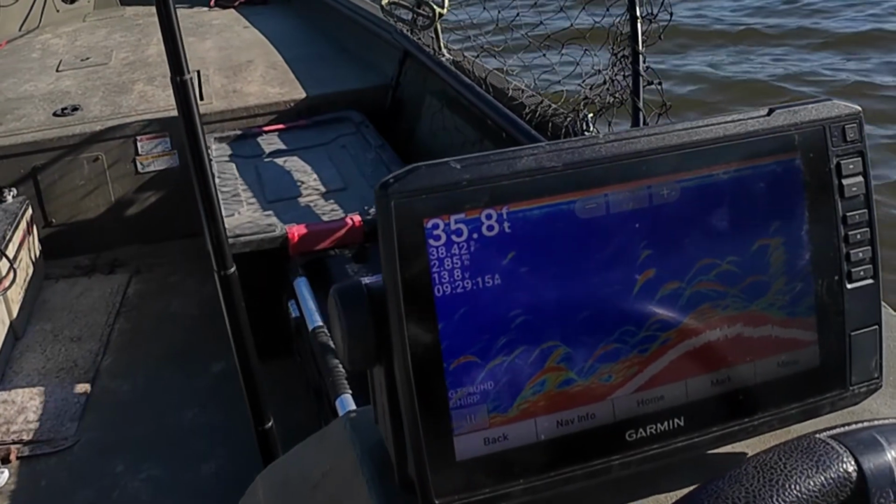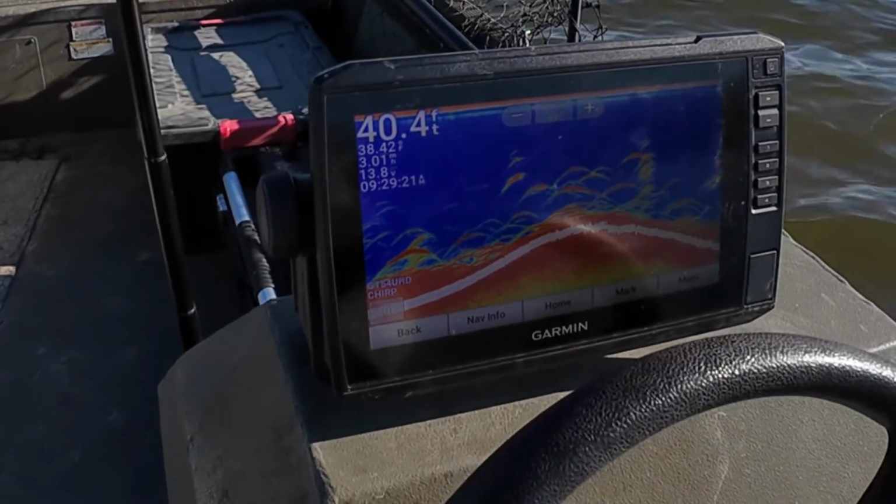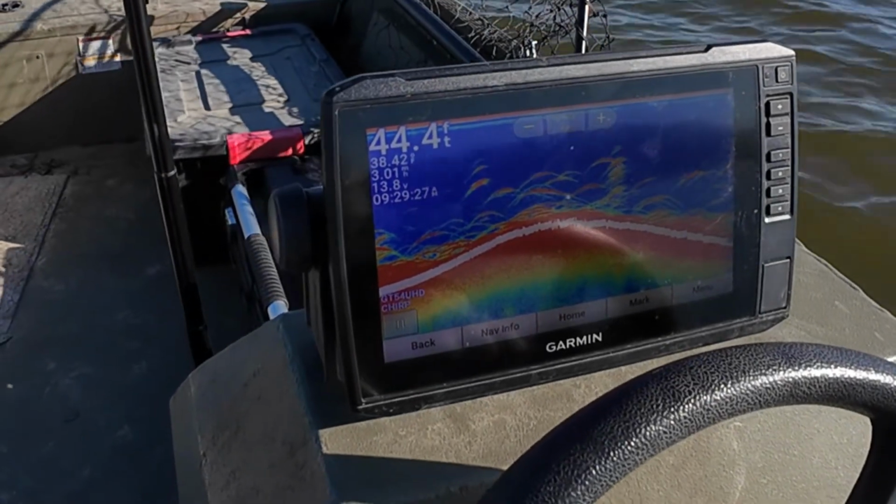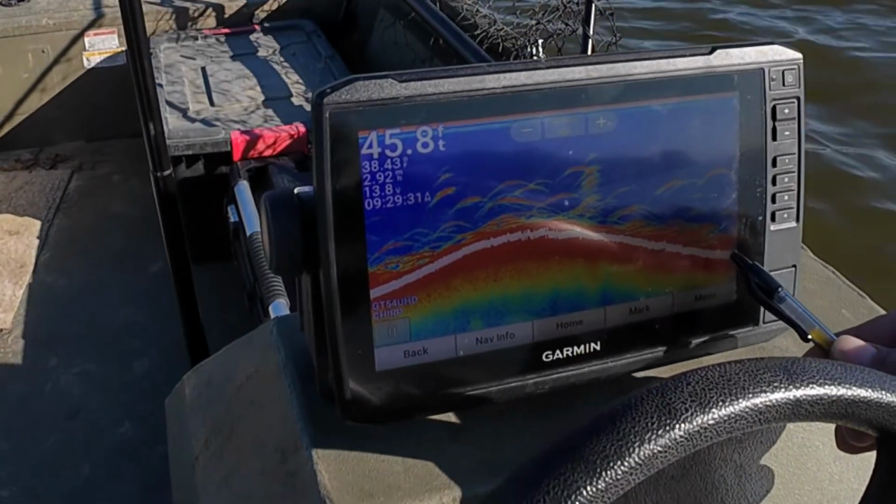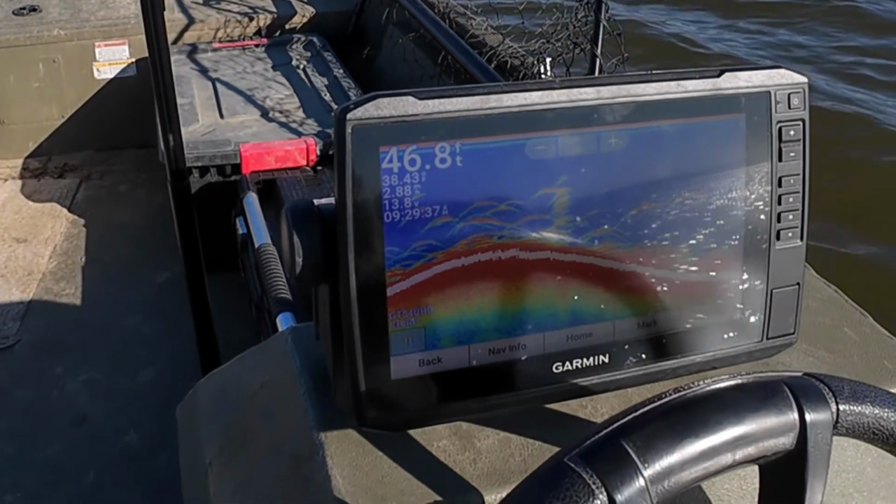And I just zigzag over that ledge until I find what I'm looking for. Back there wouldn't have been a bad place to fish. See, we're getting back into the shad right there. See how it goes solid right there? That's just solid shad down there.